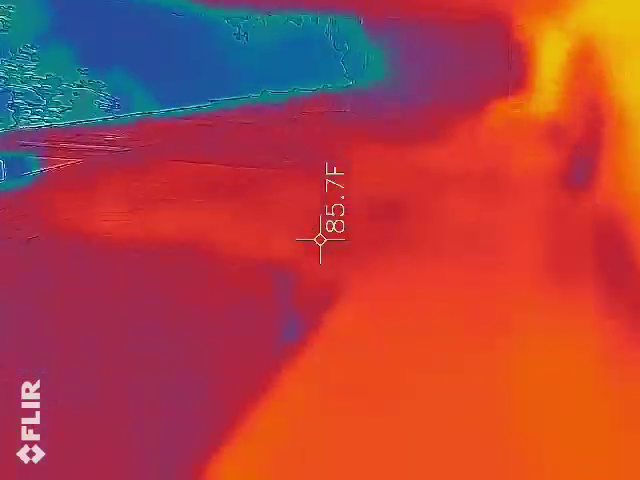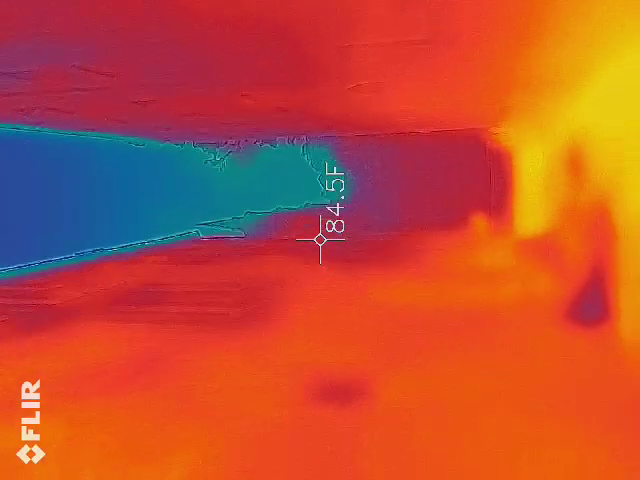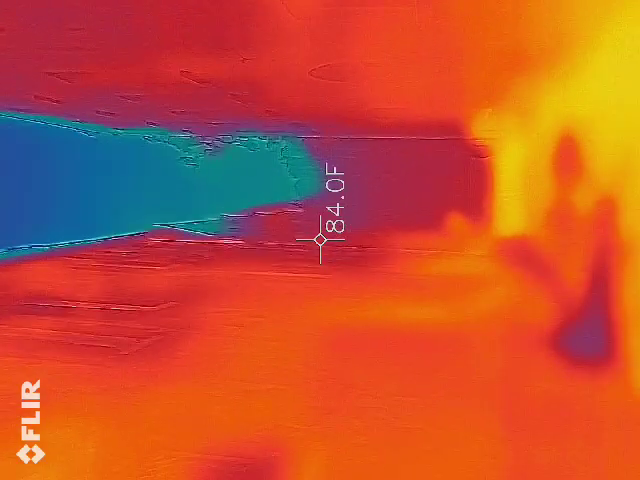Careful. I normally have to whip out a flashlight, not tonight. Because normally, like right here, it's completely dark. You can't see anything.